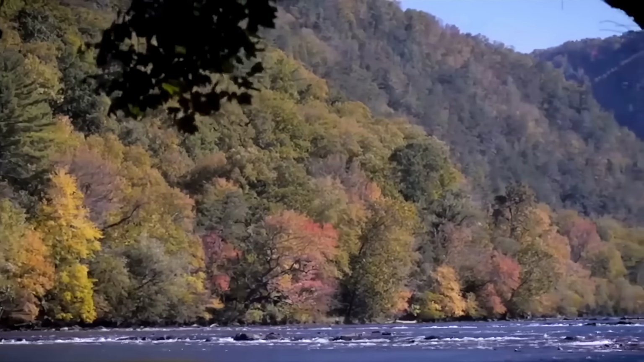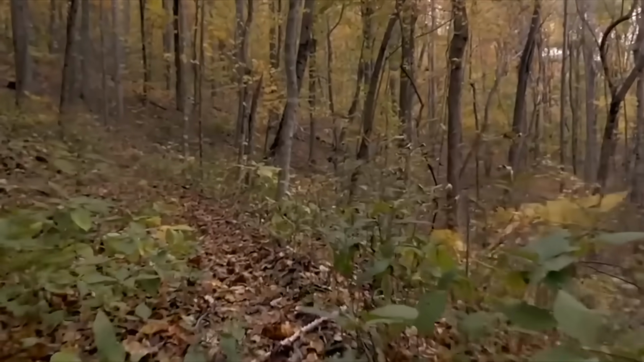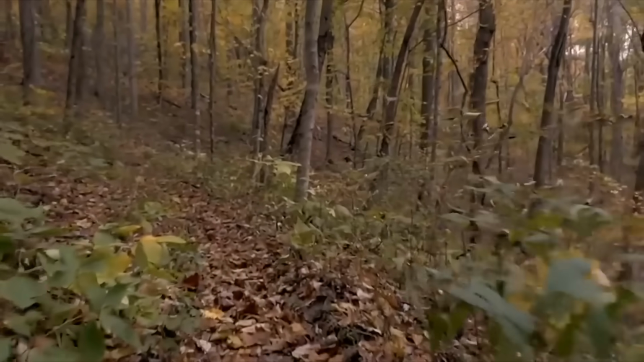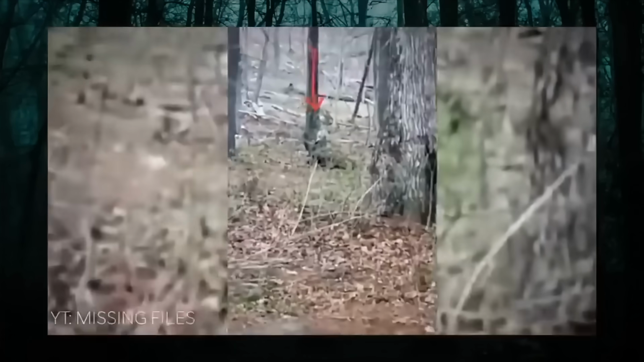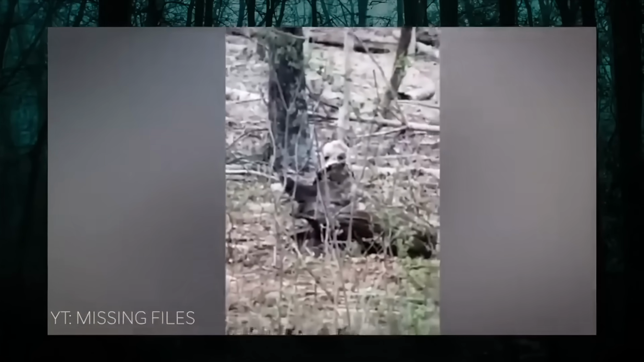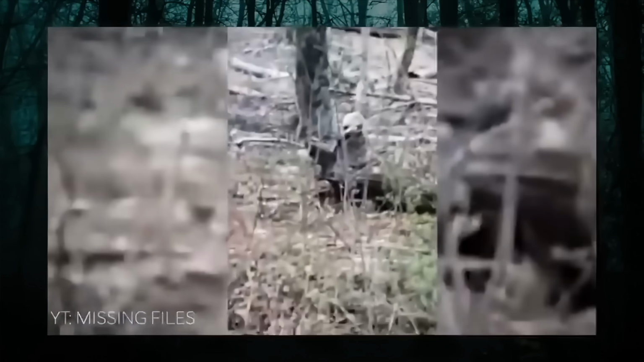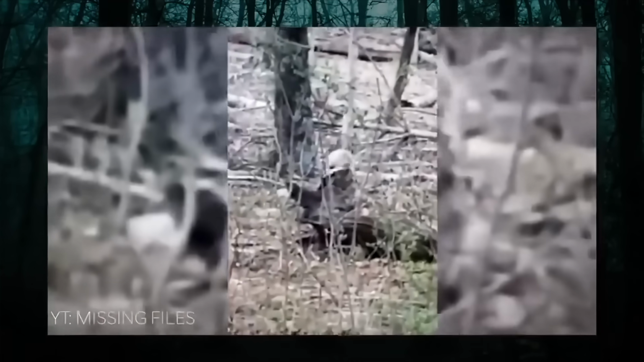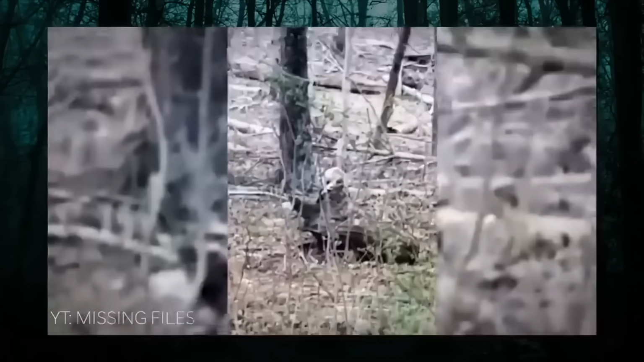The footage I'm about to show you was captured by a nature lover as they enjoyed a hike through the Appalachian Mountains. However, after what they saw during that hike, I'm not sure they'll be coming back anytime soon. This unsettling video shows an unidentified creature watching the hiker from behind a log. It's very obvious that whatever this is, it doesn't want to be seen. It observes the hiker while keeping the rest of its face hidden behind the log. The animal's eyes appear to be completely black, a characteristic that is frequently linked to cryptids and other beings.